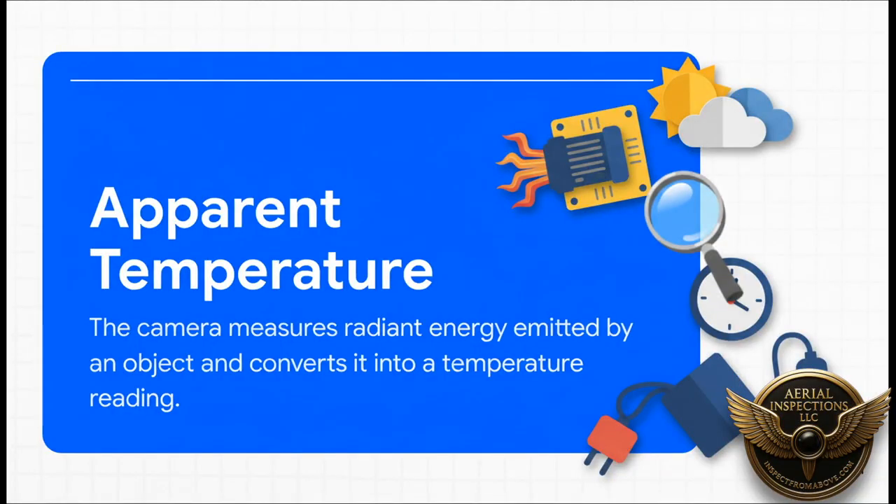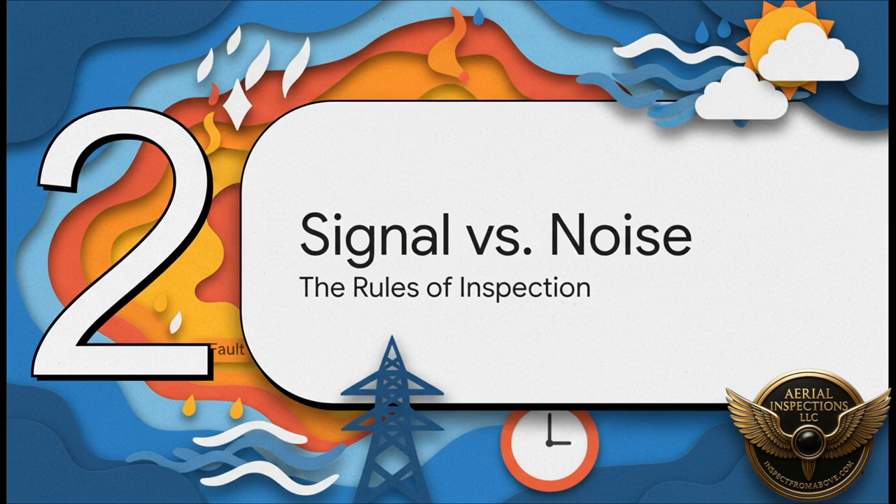It's more like a light meter for energy we can't see. It's measuring the invisible infrared energy that literally everything around us is giving off all the time. The camera sees that energy, and then we translate it into a picture that we call an apparent temperature. And that is how we can suddenly see something like a loose wire overheating or a patch of wet insulation in a roof.